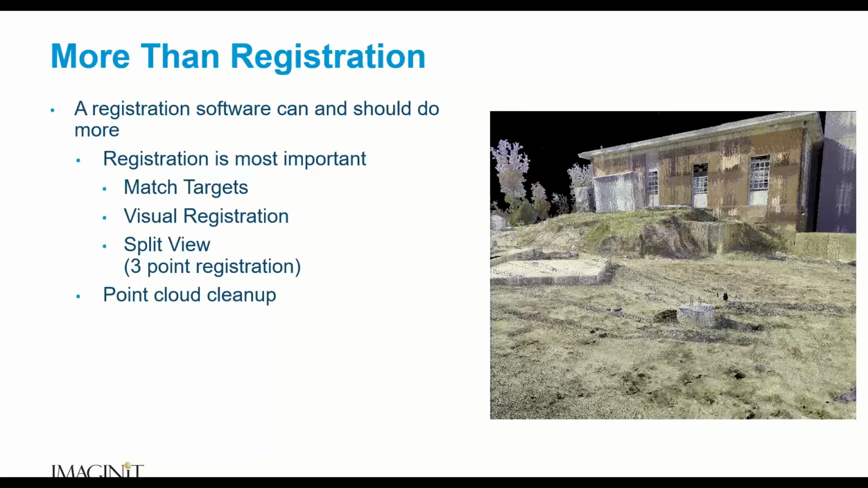Very easy way to clean up, but that's why your software should do more than just registration. It should have commands that make it easy to do tasks like this. And if it doesn't, you might want to look to a different software.